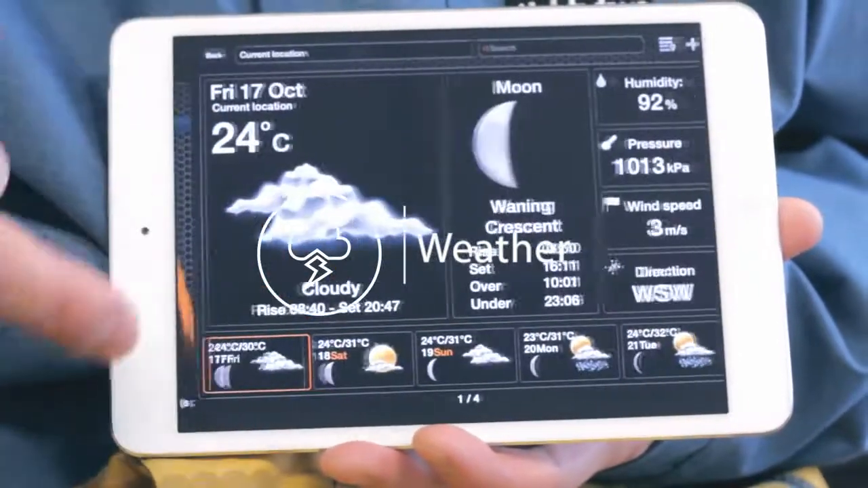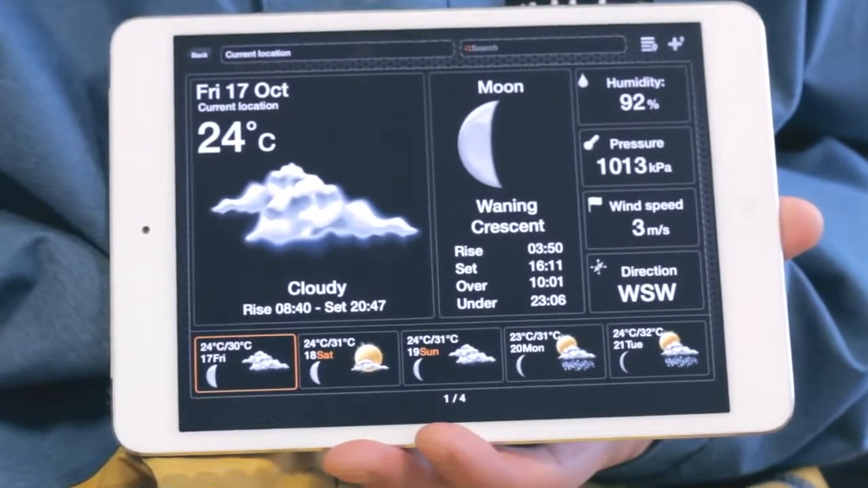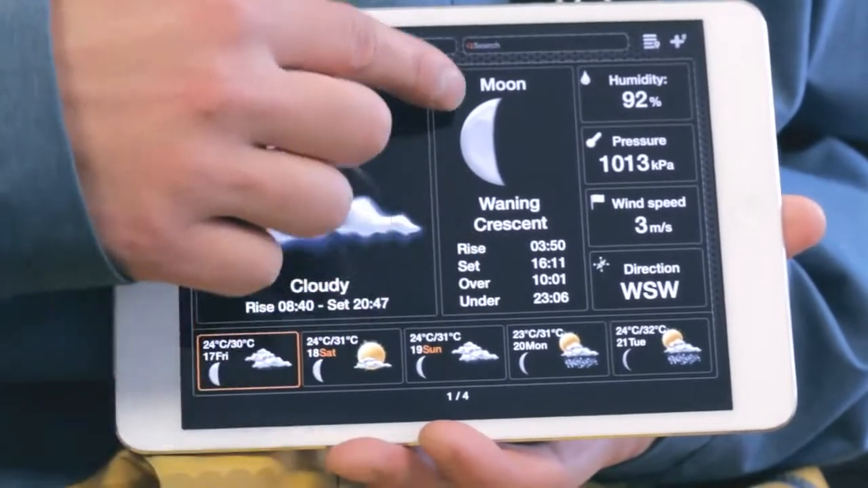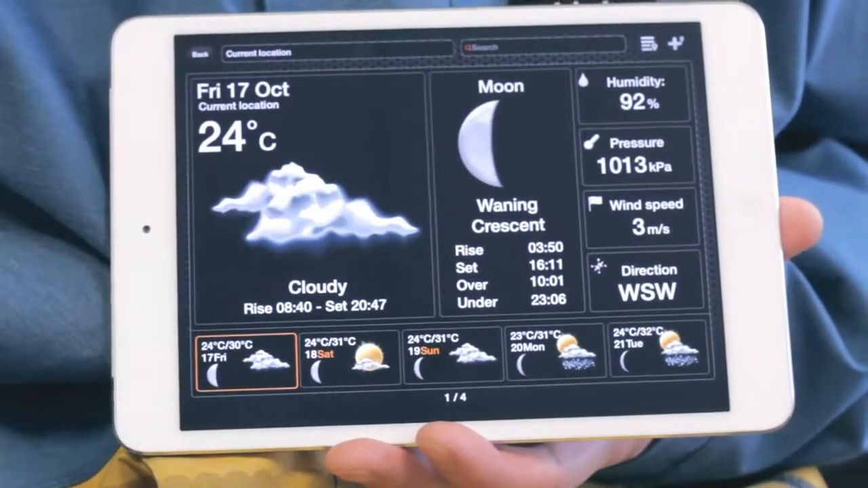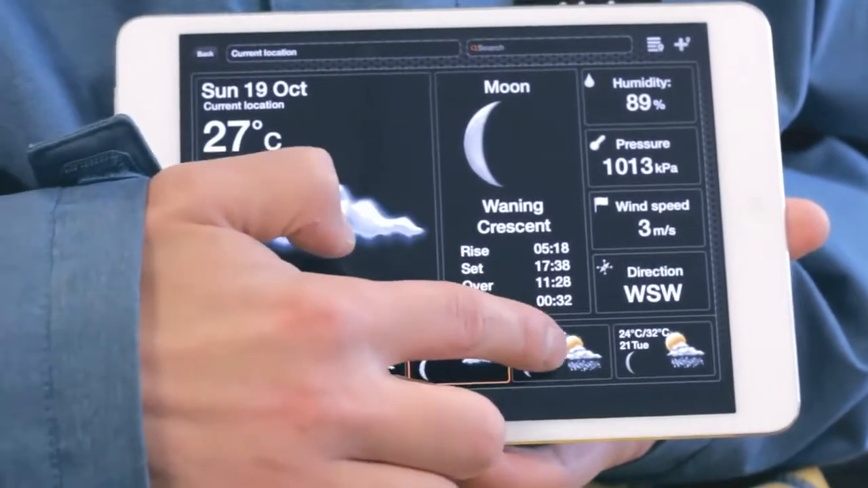Weather. The weather feature provides you with the current weather conditions and forecast for a certain location, along with other useful information, such as sunrise and sunset, as well as the phases of the moon. On tablet devices, you can also access the detailed weather forecast for a certain day by clicking on it.